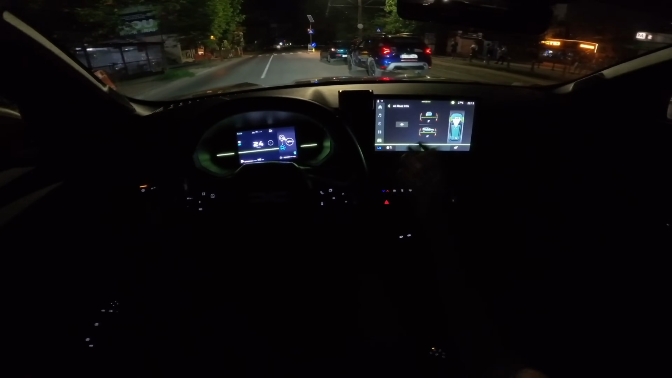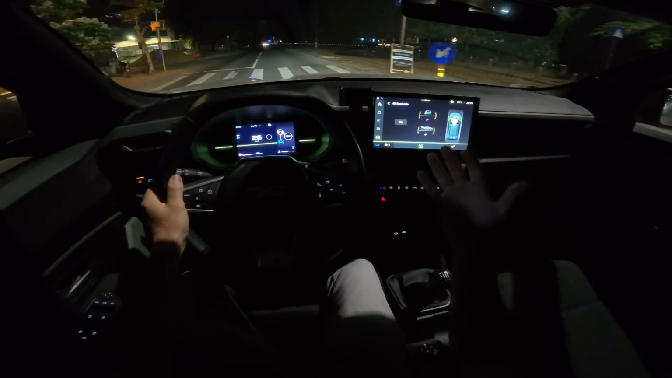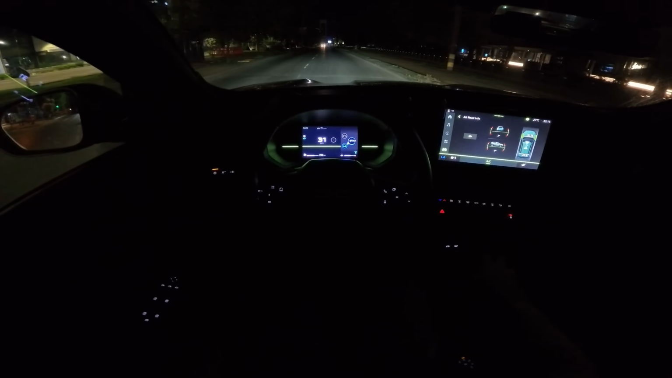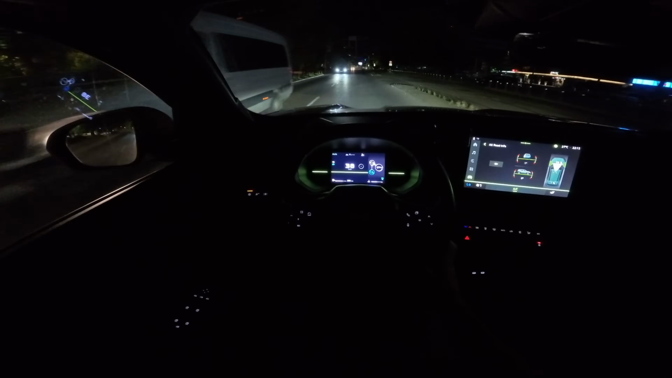But man, the screen is so nice. It's tilted 10 degrees to the driver, so you have a fabulous view, and it's also perfectly positioned, with good visibility on the digital screen. The grip and the steering wheel are perfect. Good visibility in the mirrors, nothing to complain about. Also you can see the blind spot technology in the corner there.